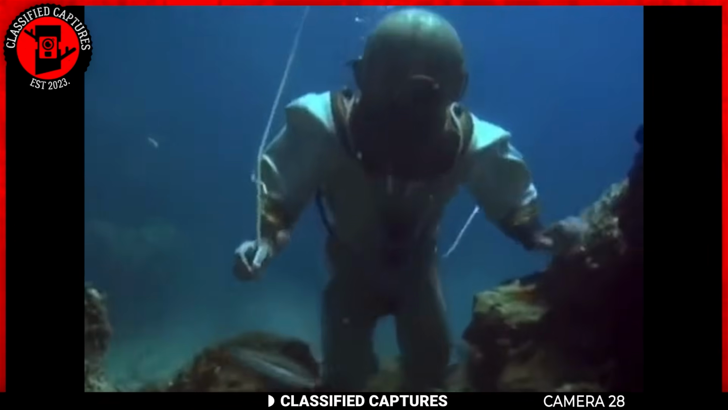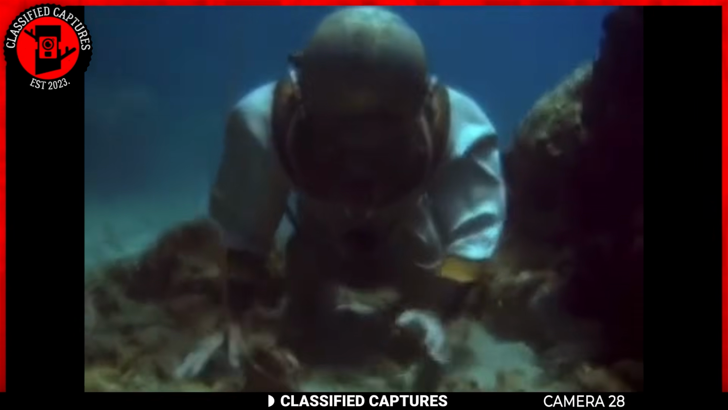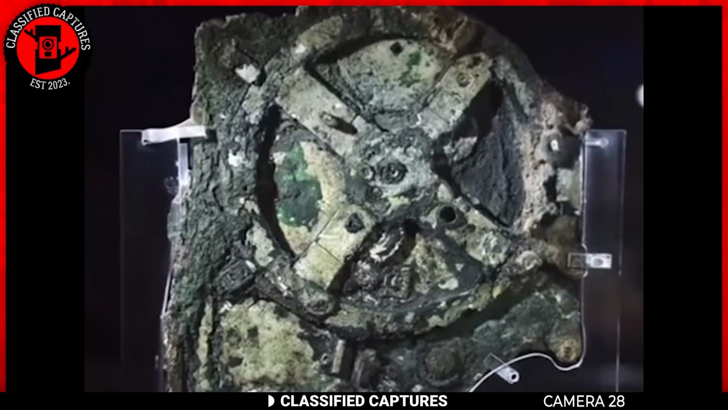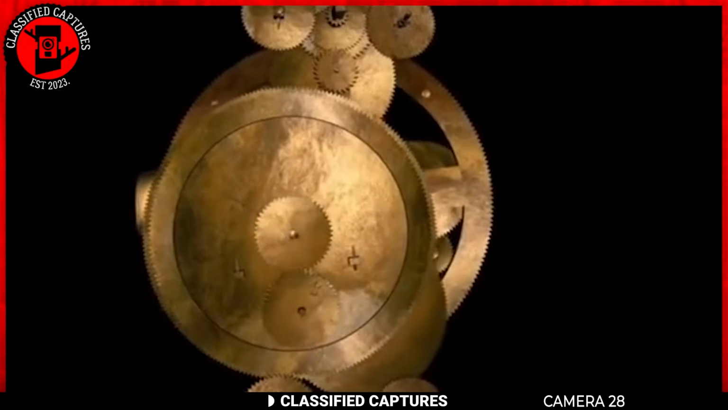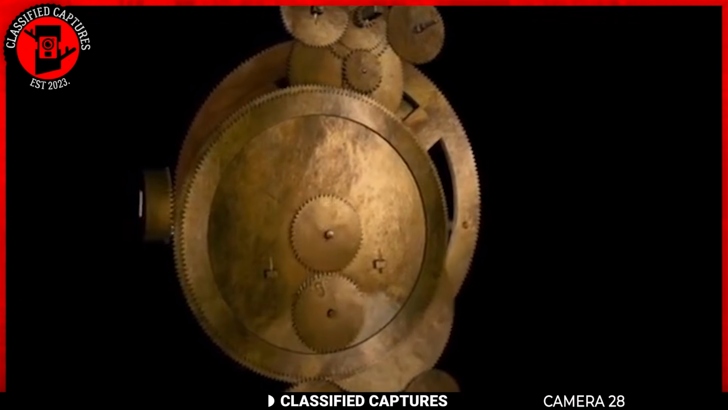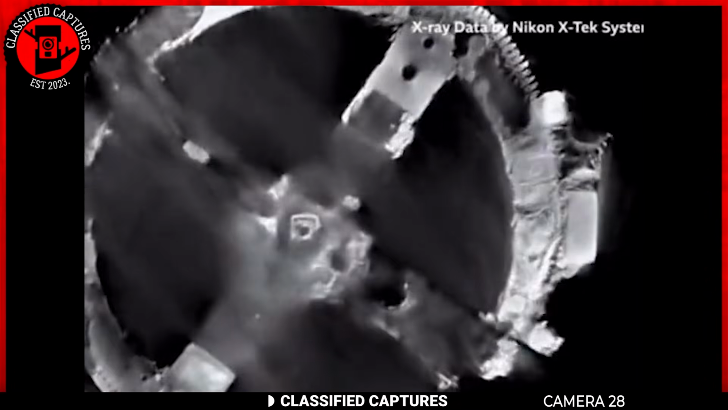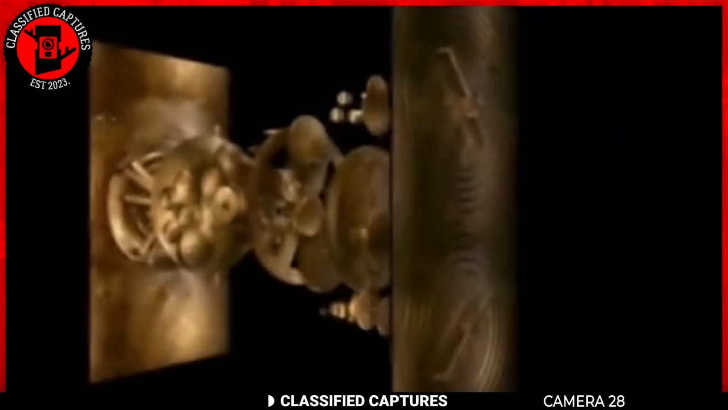Back in 1901, some divers were exploring a shipwreck off the coast of Greece. As they sifted through the wreckage, they stumbled upon something truly extraordinary, a strange, wheel-like object. Intrigued, they brought it to the surface and scientists began to examine it. What they discovered left them absolutely stunned. This peculiar artifact turned out to be an ancient computer, now known as the Antikythera mechanism.